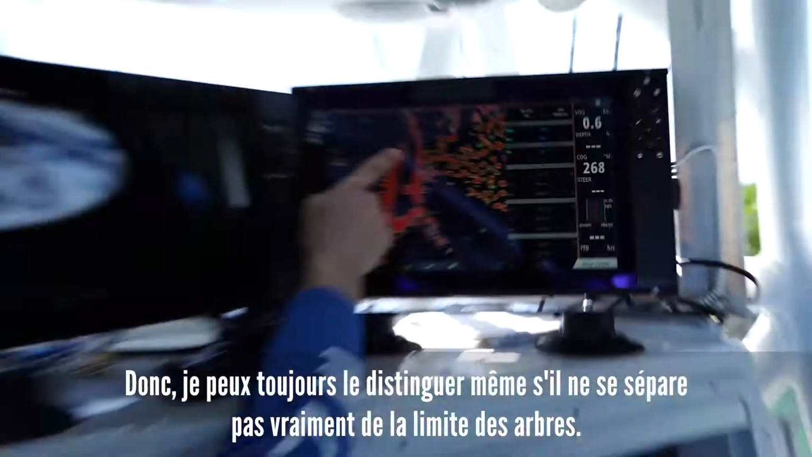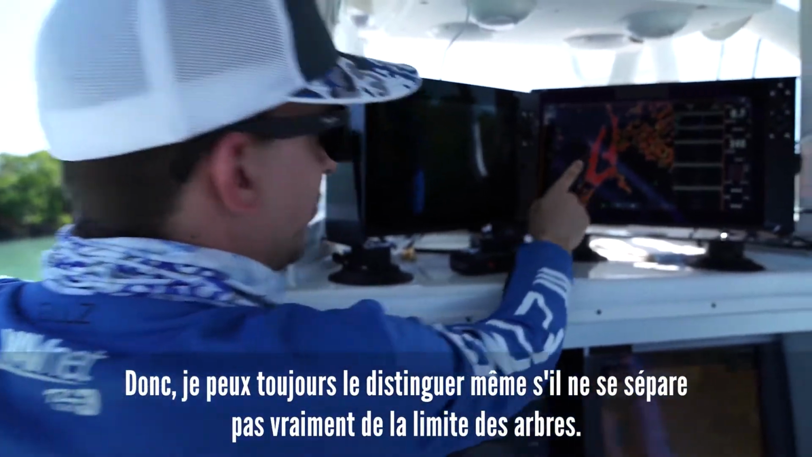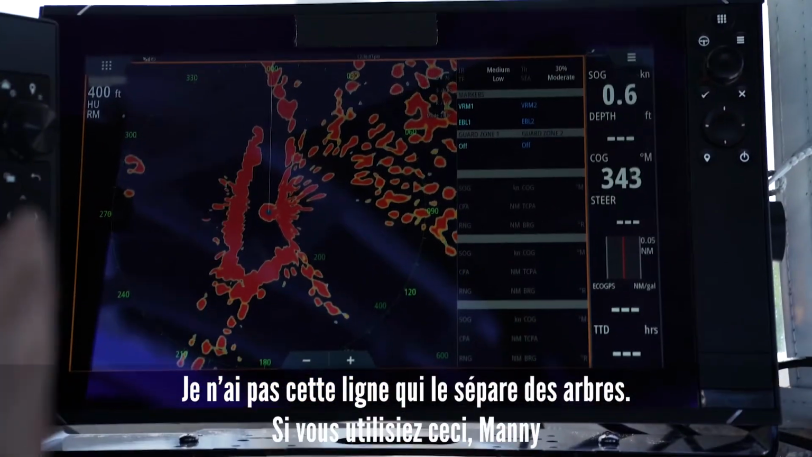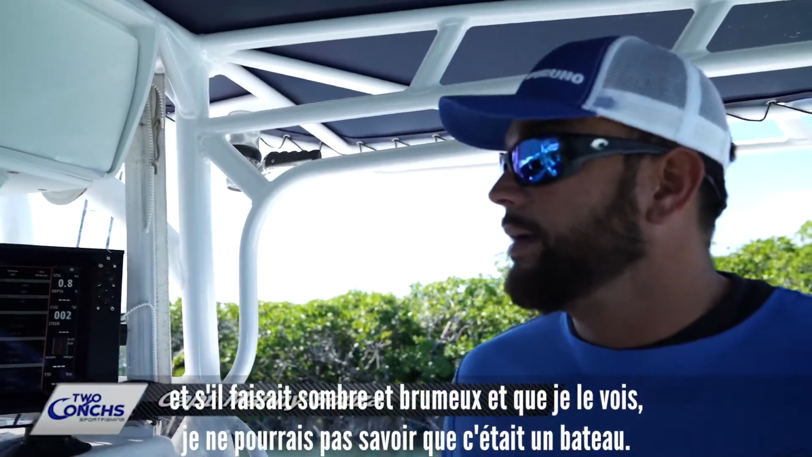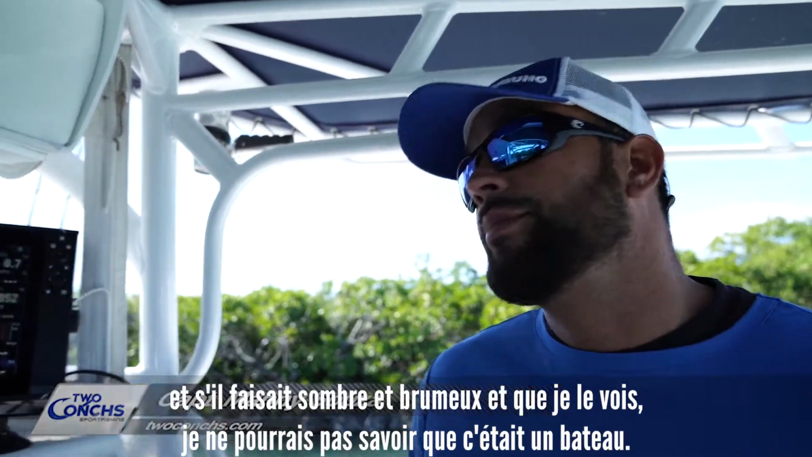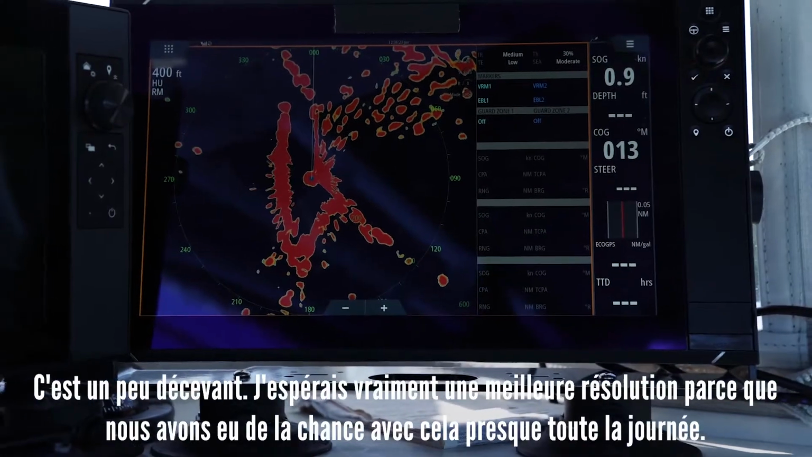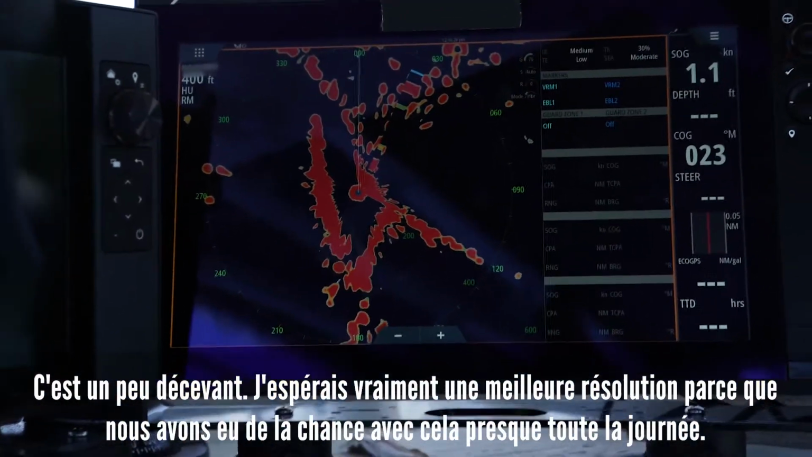So I can still make him out, although he's not really separating from the tree line. I don't get that line that separates him from the trees. If you were out using this, Manny, and if it was dark and foggy and I see that, I wouldn't be able to know it was a boat. You wouldn't know it was him. Okay. That's kind of a bummer. I was really hoping for better resolution because we've had good luck with this pretty much all day.